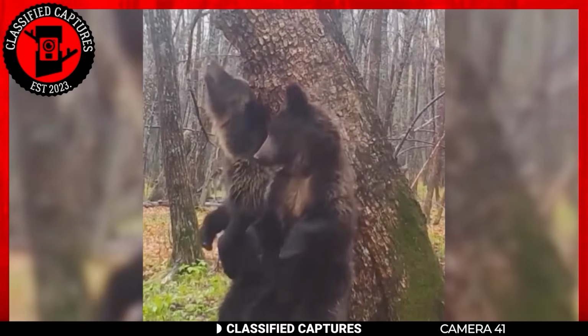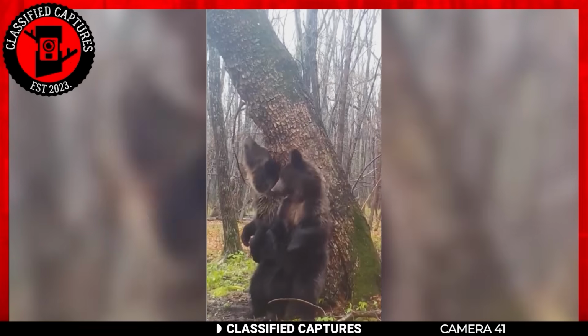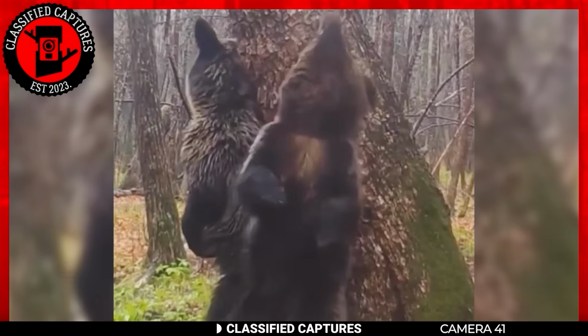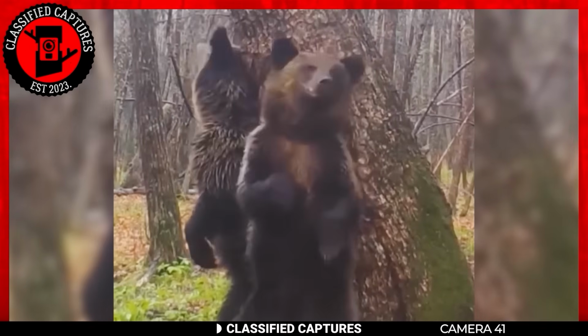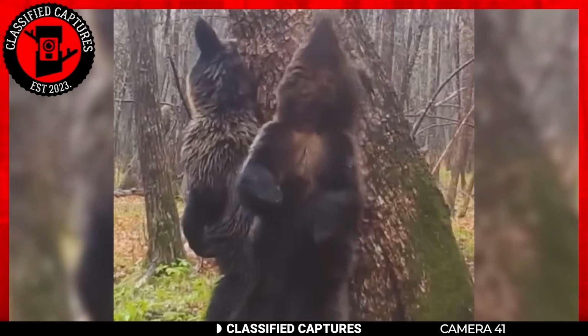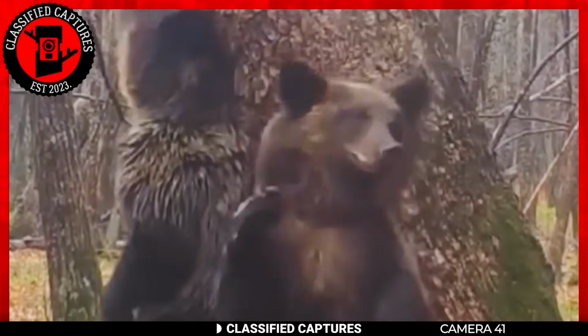Now let's take a break from all the spooky stuff and enjoy these dancing bears. No, they're not actually dancing, there's more to what they're doing. Bears often scratch themselves by rubbing against trees, rocks, or other objects, but these behaviors are not actual dancing in the way humans dance, but rather instinctive or practical actions with specific purposes.